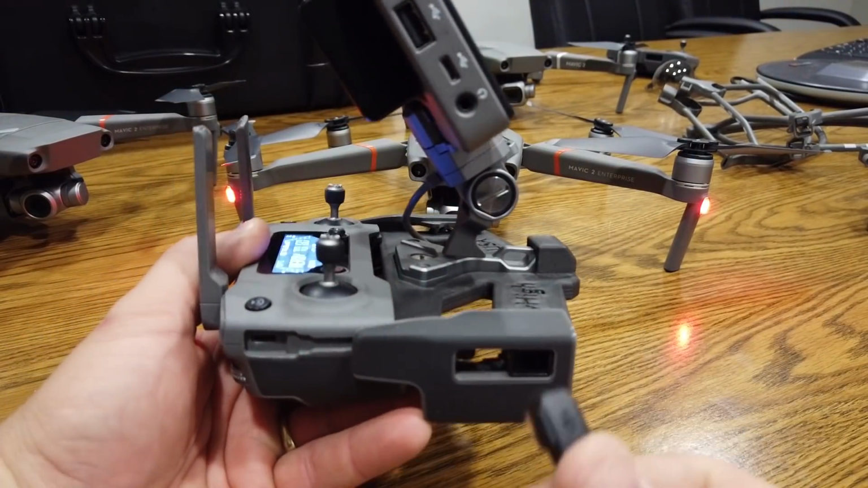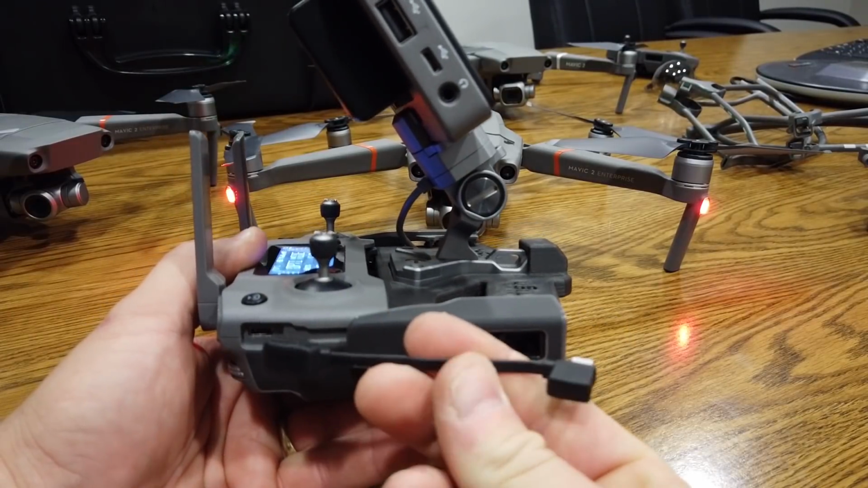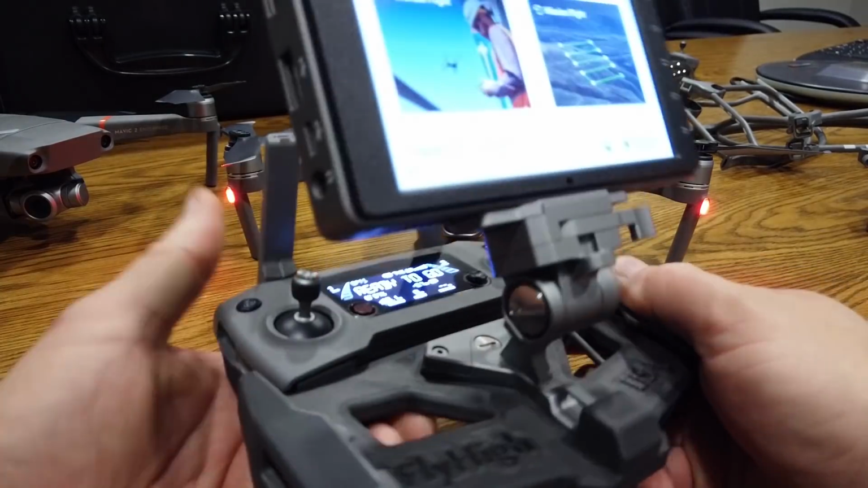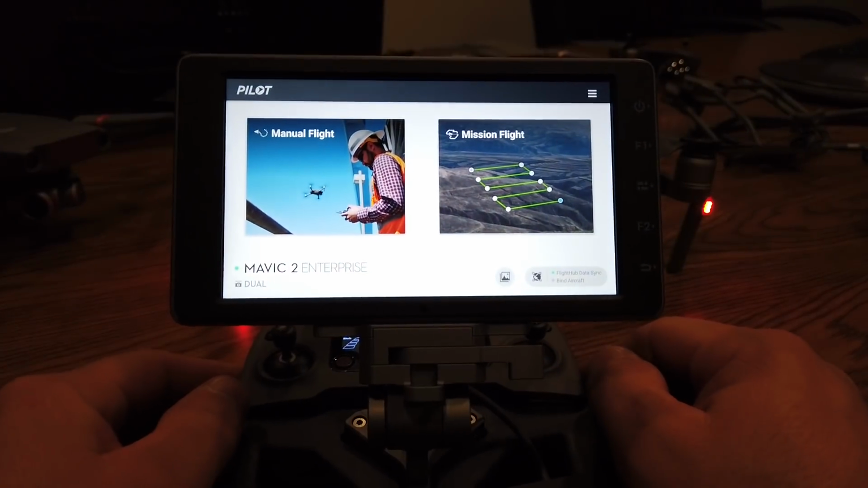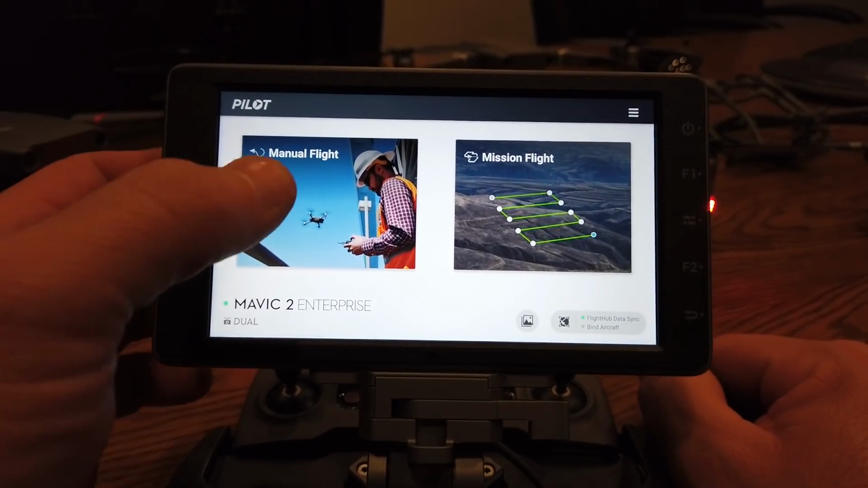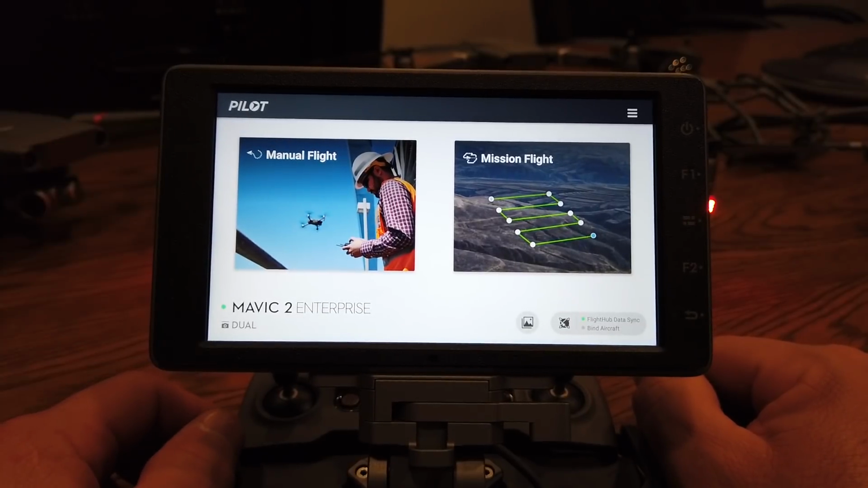This is designed really to work with cell phones, so you can use either your iOS or your Android. These little adapters just plug in the side and your phone goes there. The nice thing about this is if something were to happen to my Crystal Sky here, I could easily just put my iPhone in there and still be up and running. All right. So anyway, let's go into here.